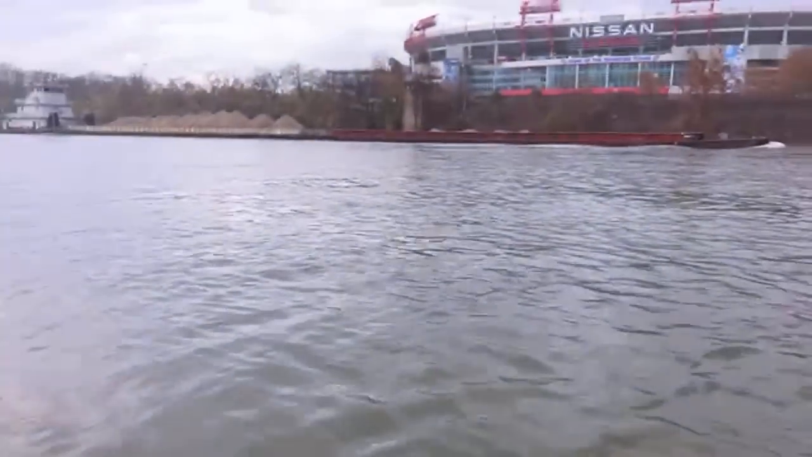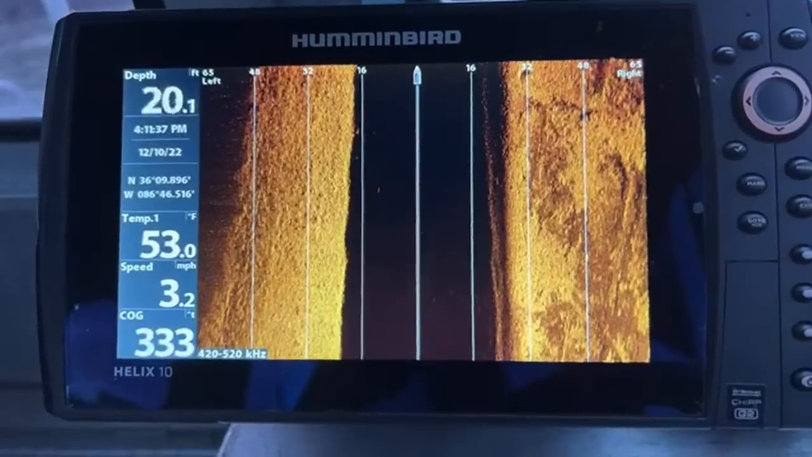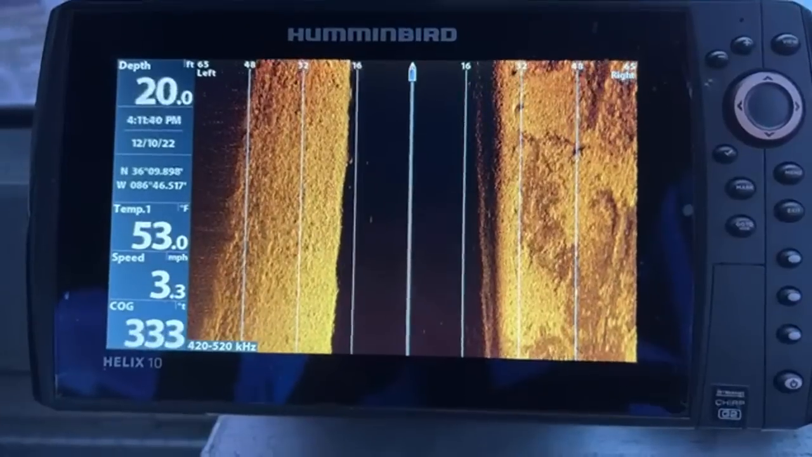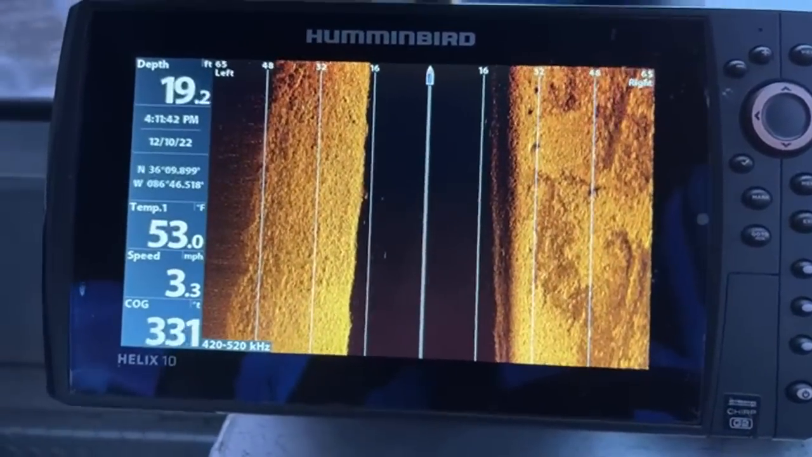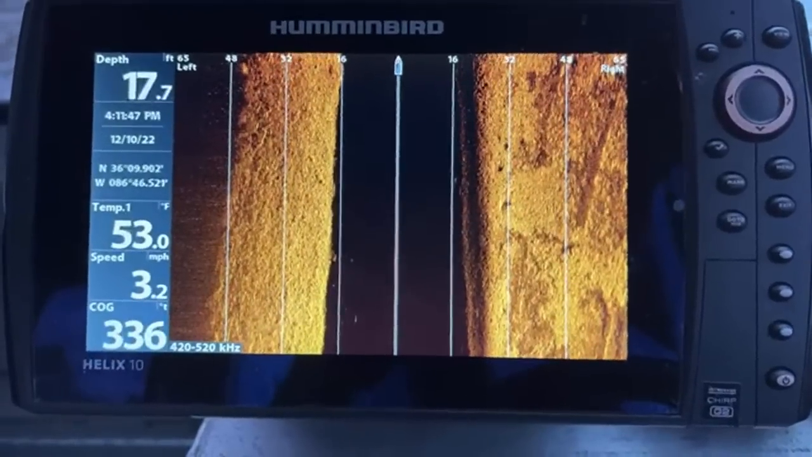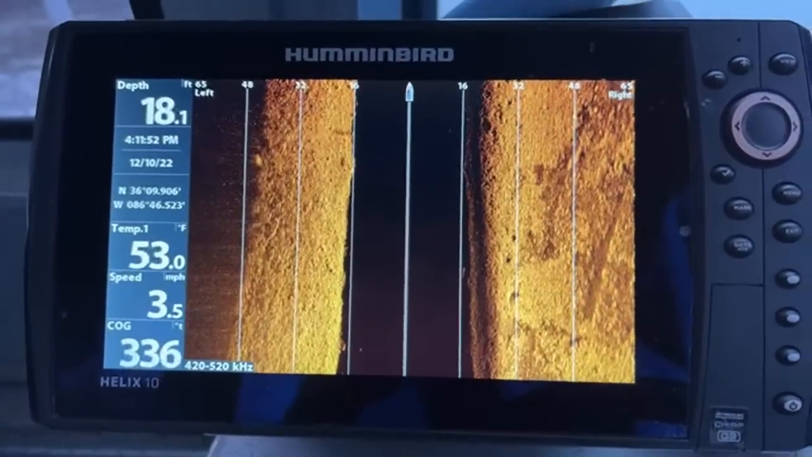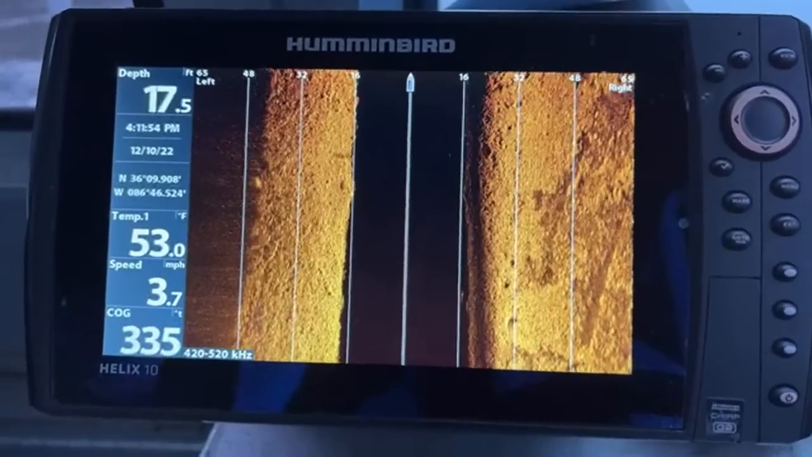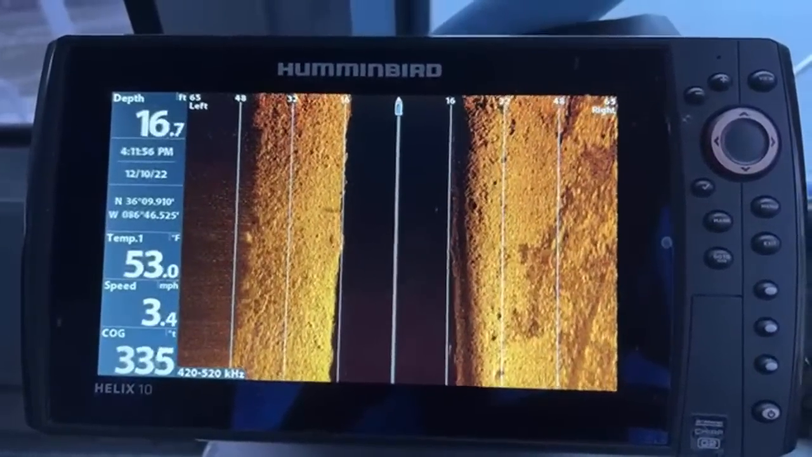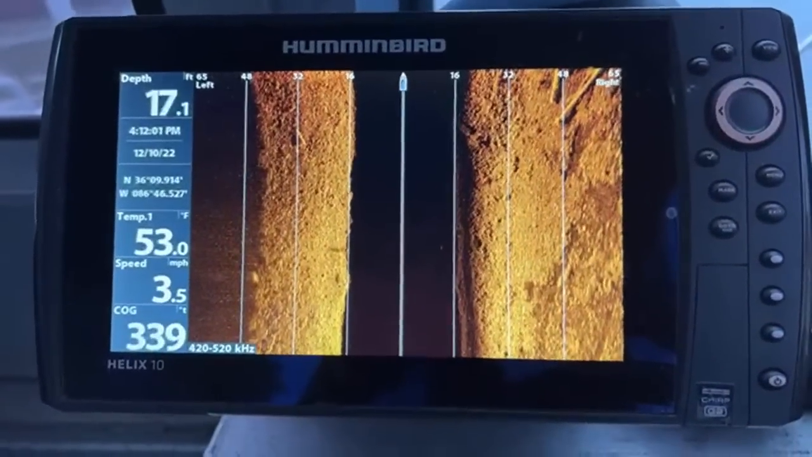So there's the other barge I was telling you guys about. I was trying to figure out where he went. All right, we're taking a solid, going out through there. You know, this is what we do every single day, day in and day out, sometimes even after dark. We're definitely in a sturdy boat for sure.